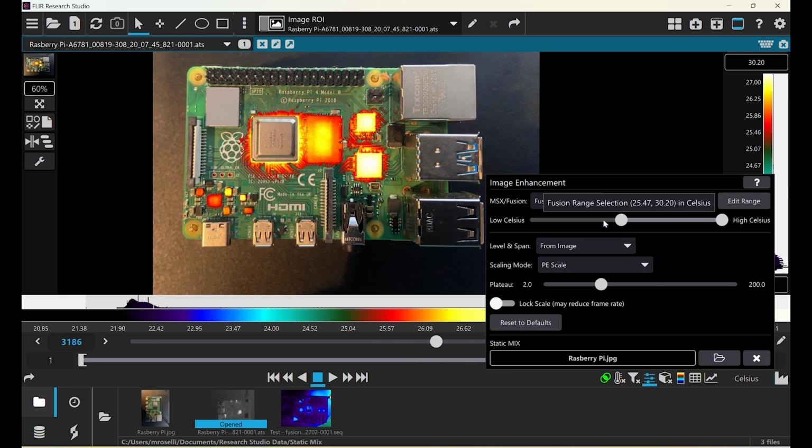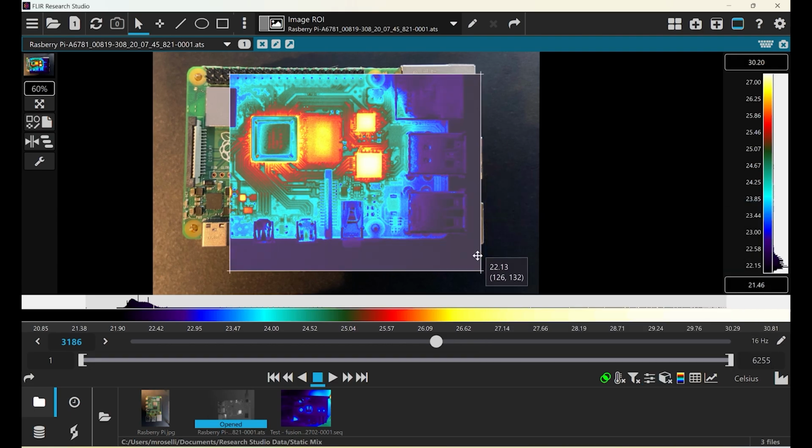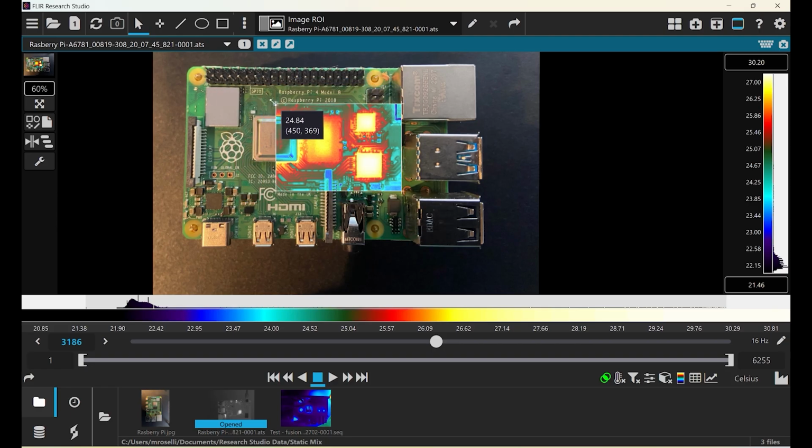Back to the image enhancement dialog box, we can drop down to Picture in Picture. We can edit the rectangle by dragging the edges or sliding the box around the image.